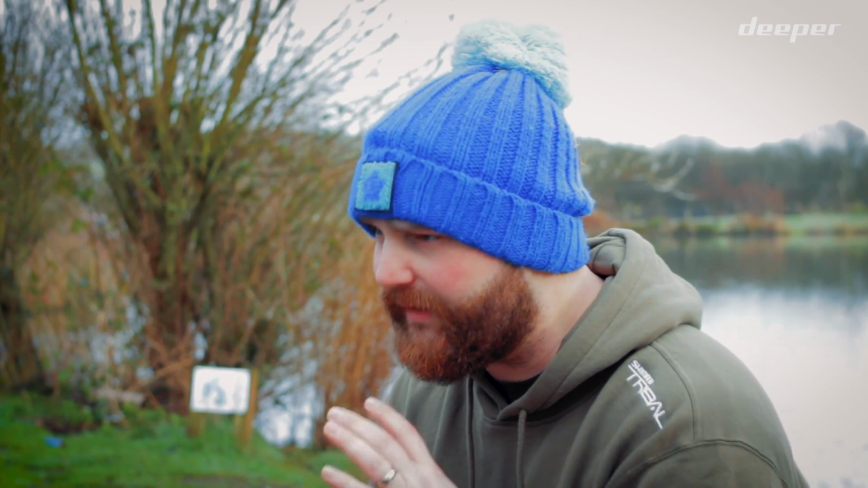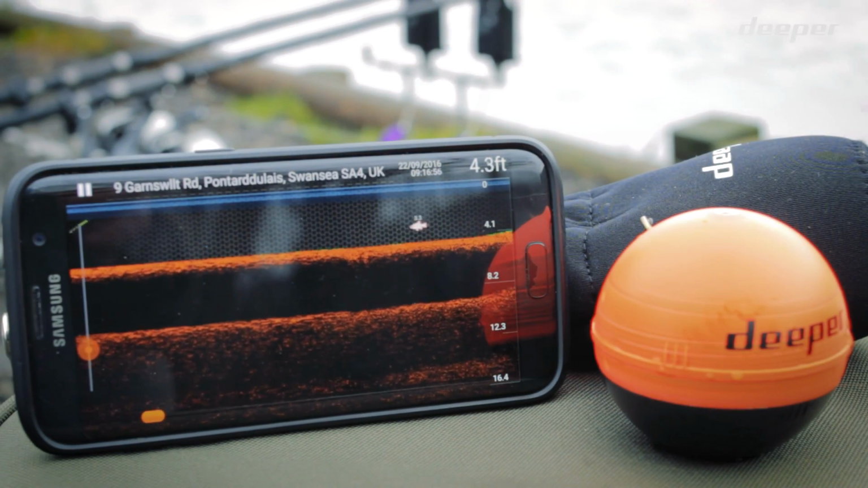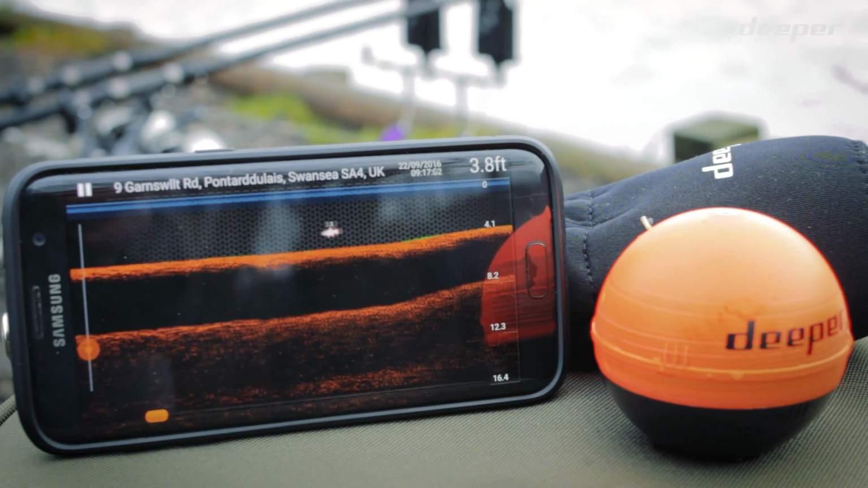The great thing with Deeper is, on a lake like this, let's say we've got 10-11 acres of water quite well spread out with islands and margin bits and pieces in between, it can be potentially really hard to find fish. The winter months have been quieter on lakes and venues around the country, so it does give you the option to check out your spots. The Deeper, with its fish finding technology as well as its sonar and the way that it finds spots, is an incredible tool.